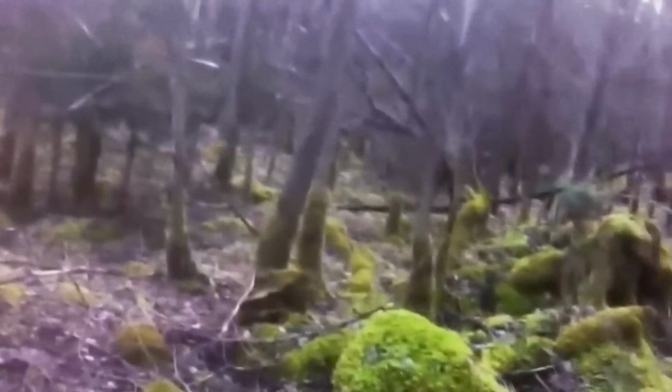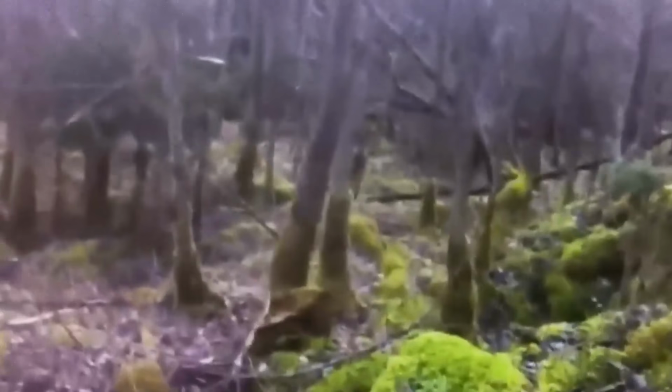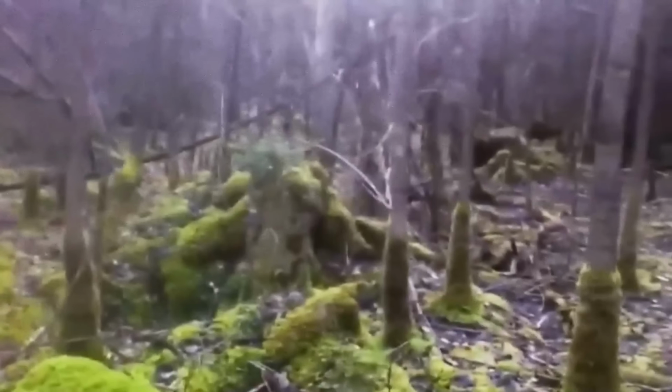In 2015, a fascinating video surfaced from the region formerly known as Czechoslovakia. It documents a man on a forest hike, driven by curiosity and just a love for exploration. As he ventures deeper into the thick woodland, an unusual sound broke through the quiet.